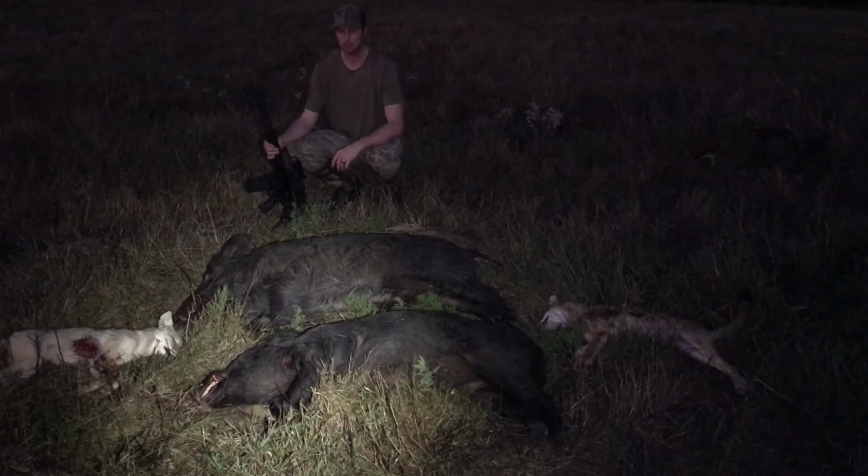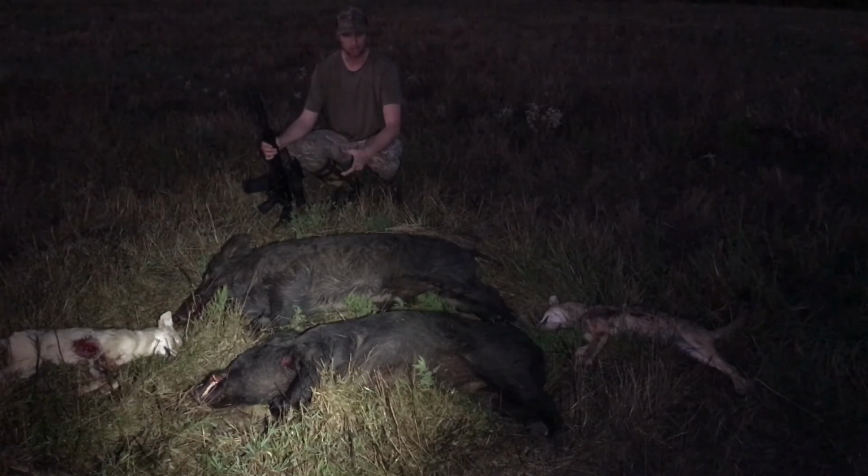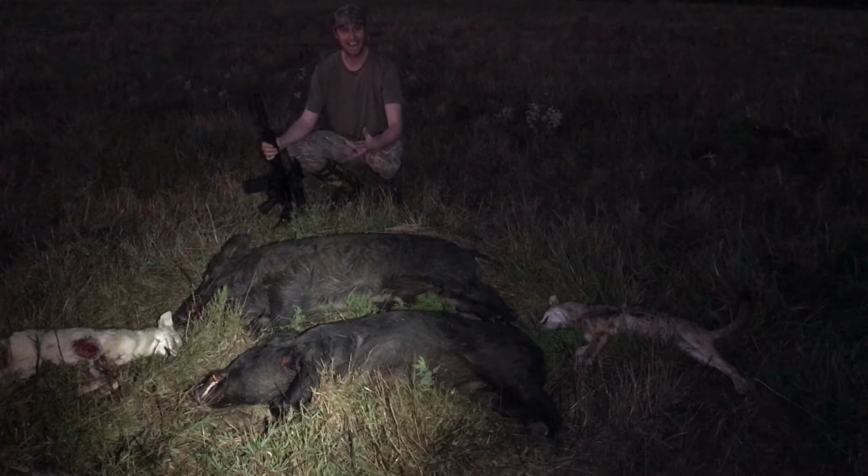I mean, we saw some cows, but we saw this first hog here, was almost asleep, had him come out, got a really good shot on him. Texas heart shot works every time. And then after I loaded this one up in the Ranger, I was driving and I saw this one, and I thought maybe it was a calf or a cow or something, because the grass was real high and I just wasn't really sure. But anyways, I got to about 30 or 40 yards in the Ranger.